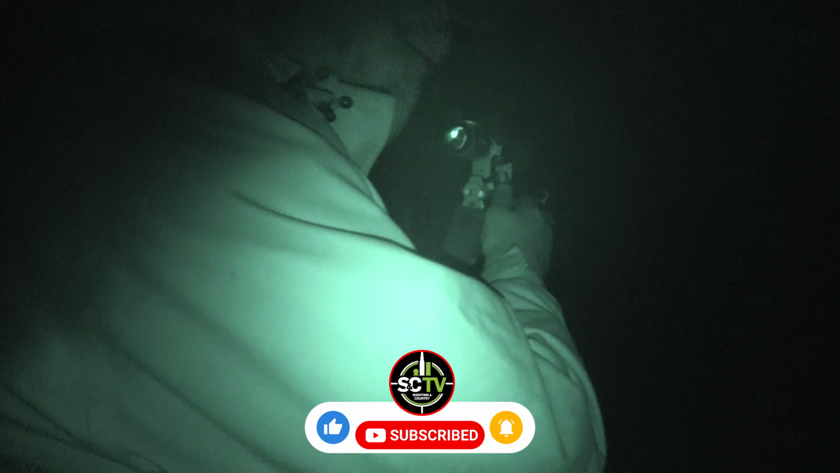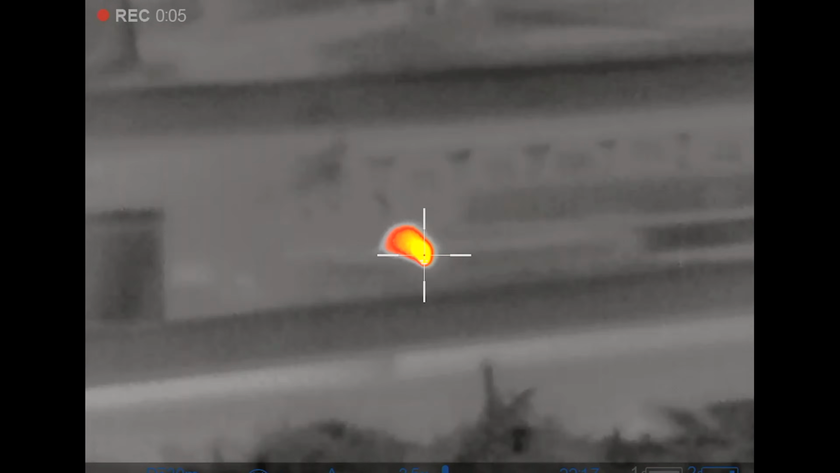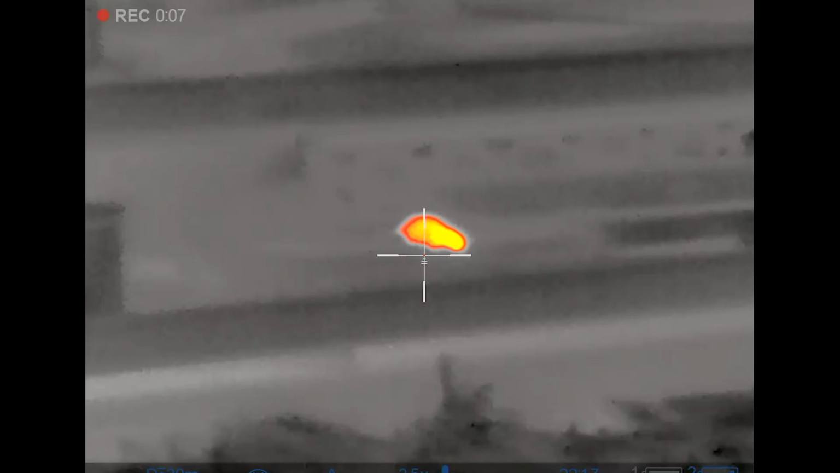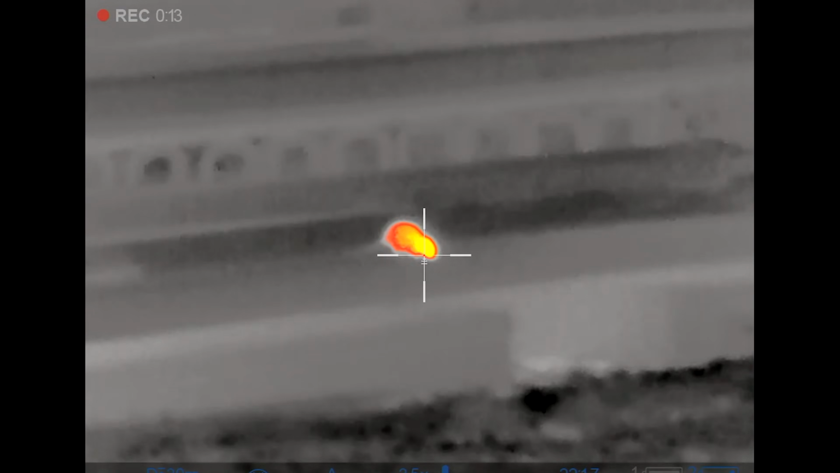That's it, you got it. That's him. Now, did you go for the one at the back or the one at the front? The one that was directly under the pallets. Oh, he's just skidding through, isn't he? Walk across the side and drop down.